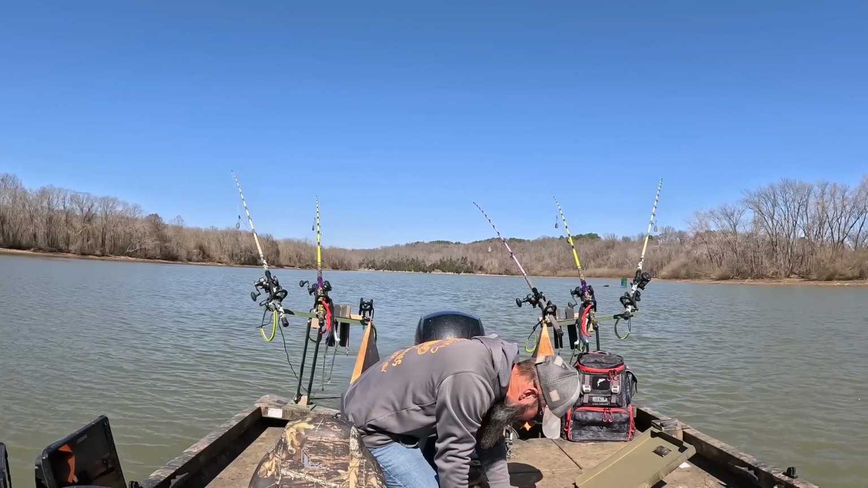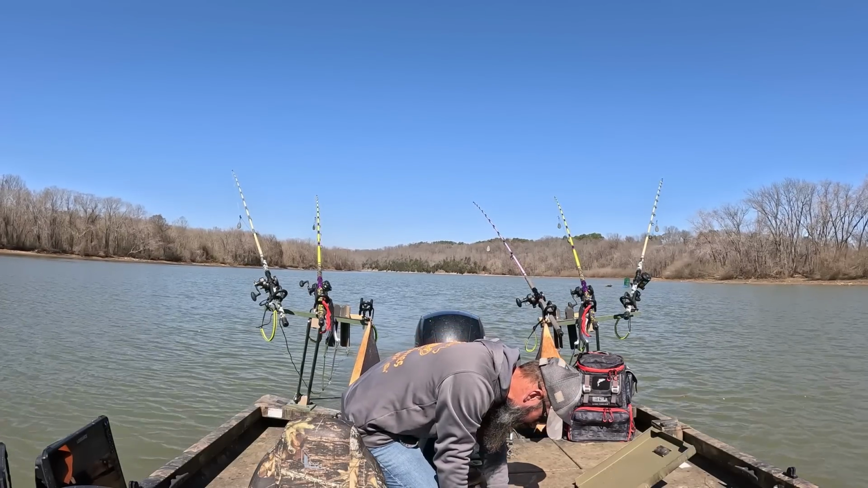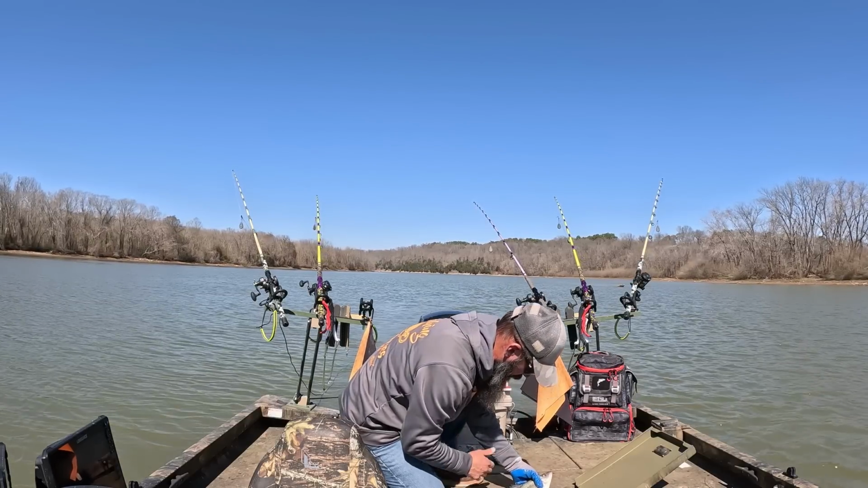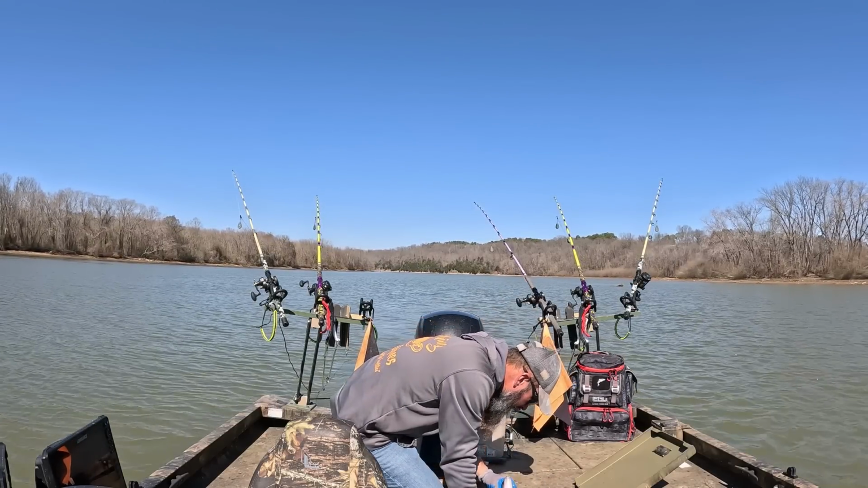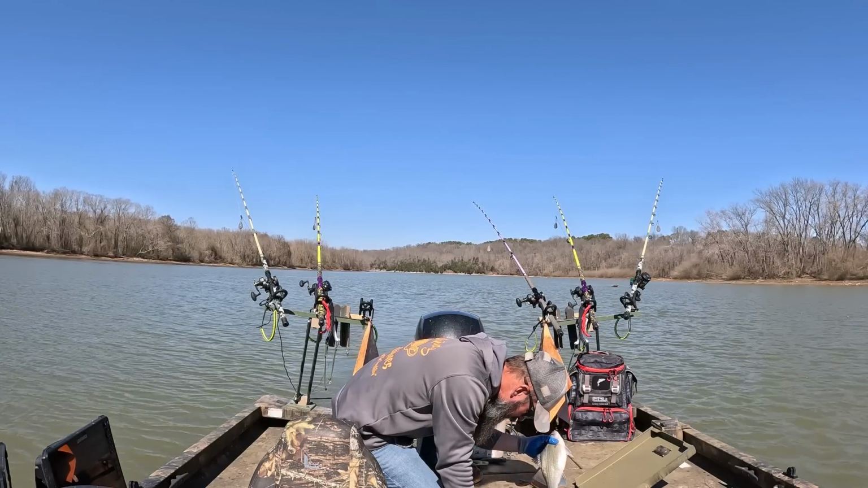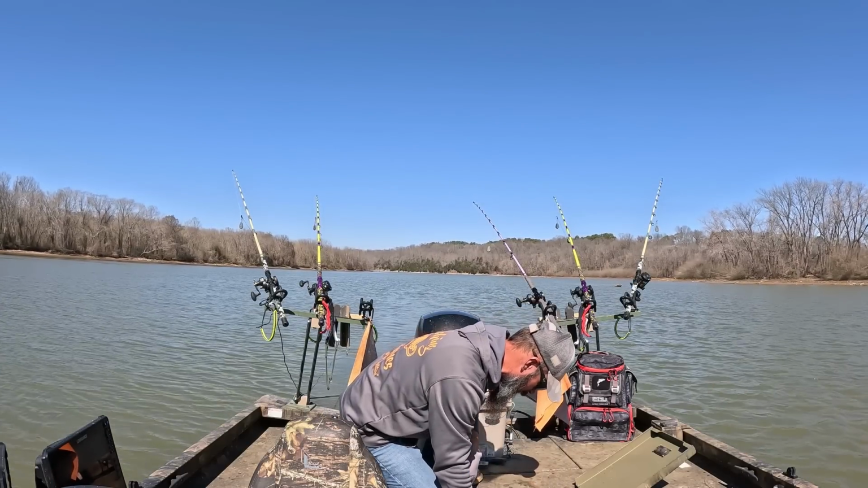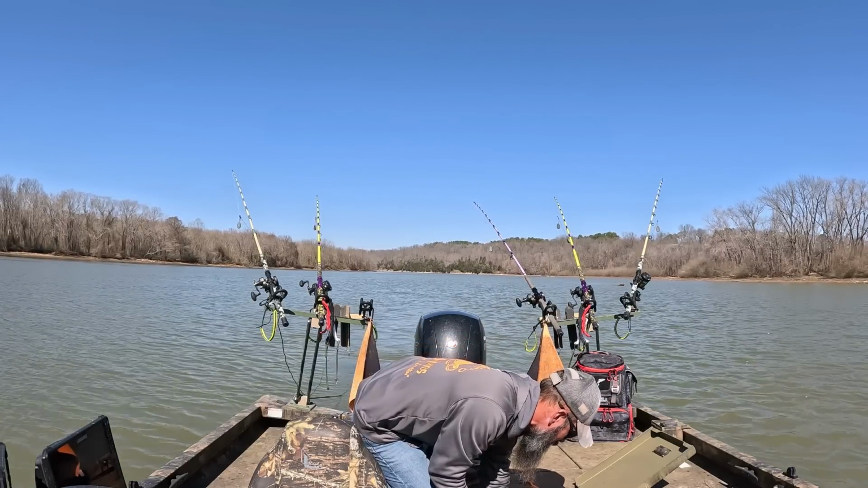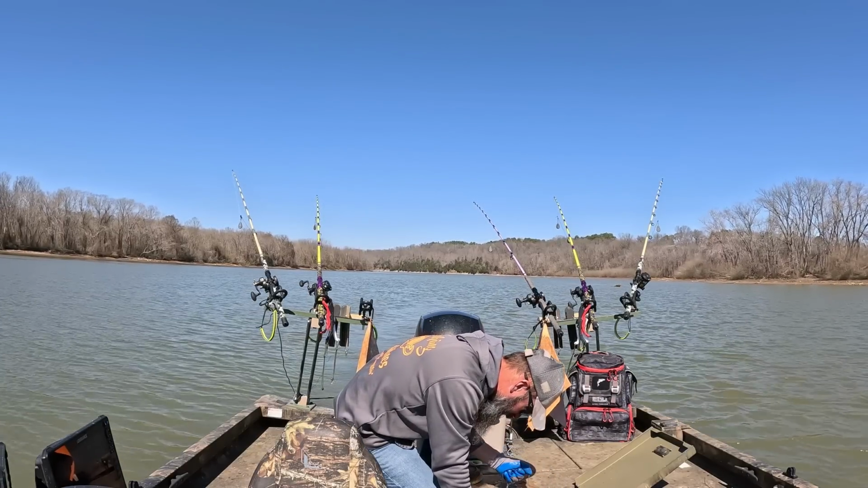I forgot my stinking bait net. I'm trying to find one because I want to toss a head out there. I thought I had a... There he is, right there. That's not him.